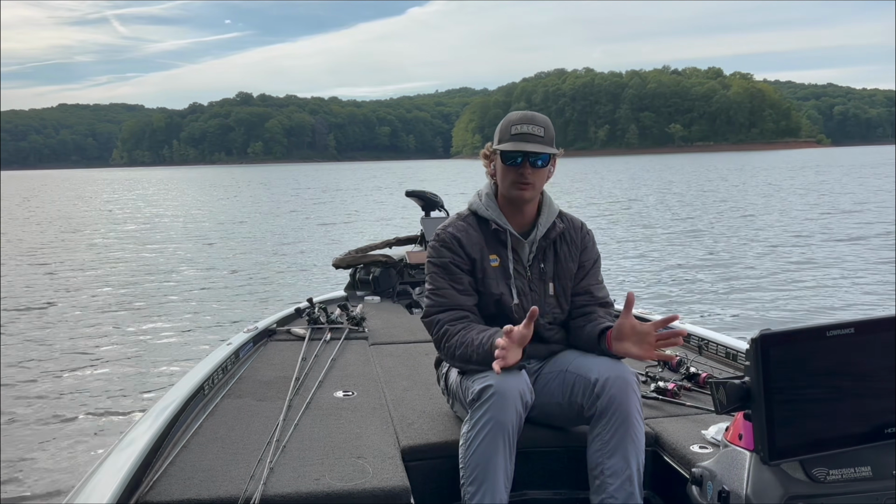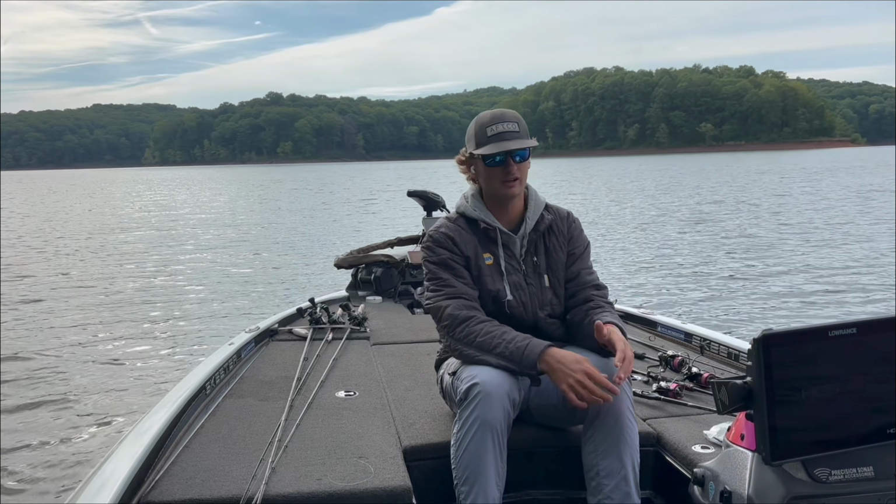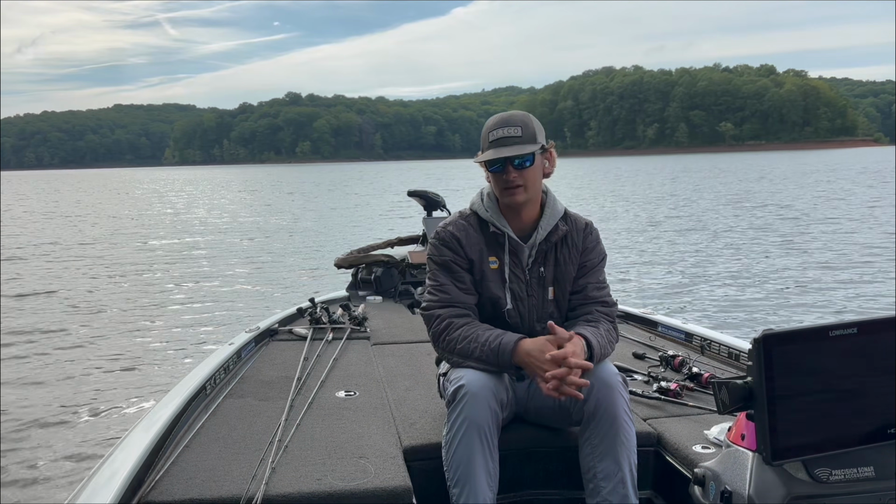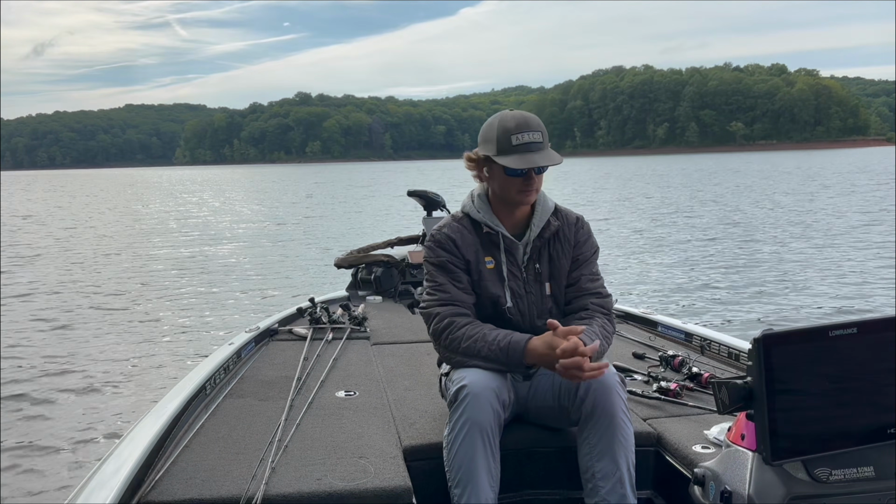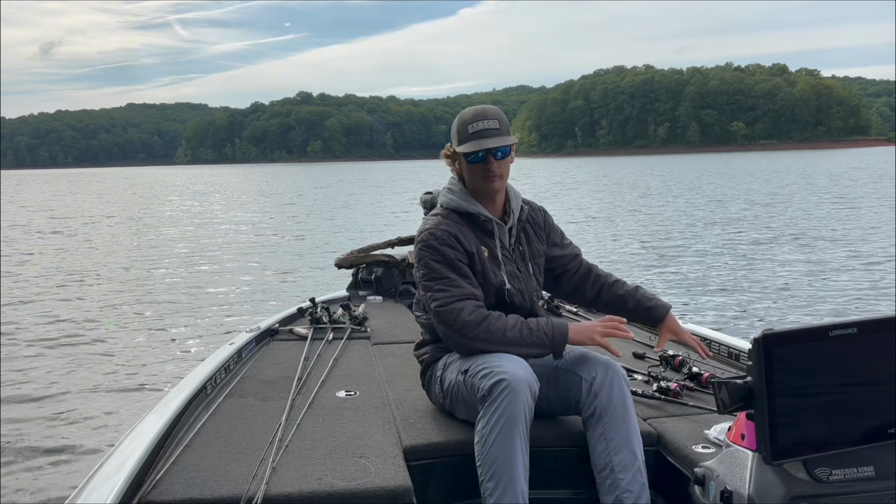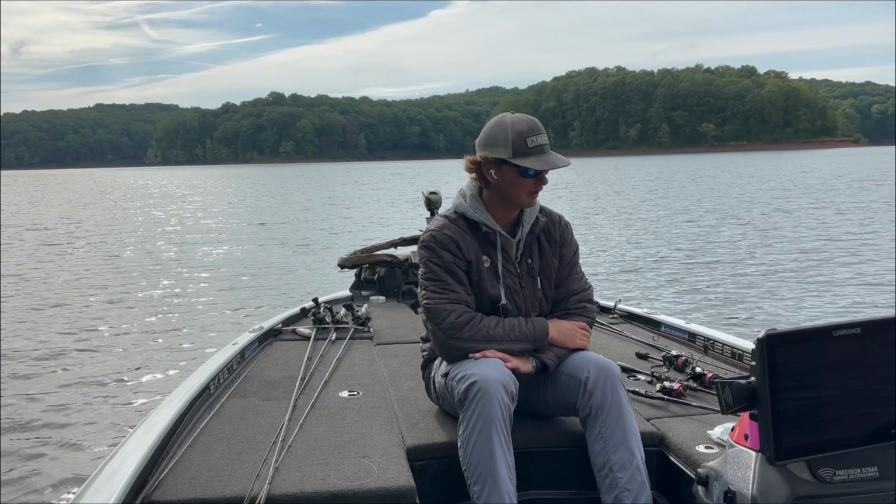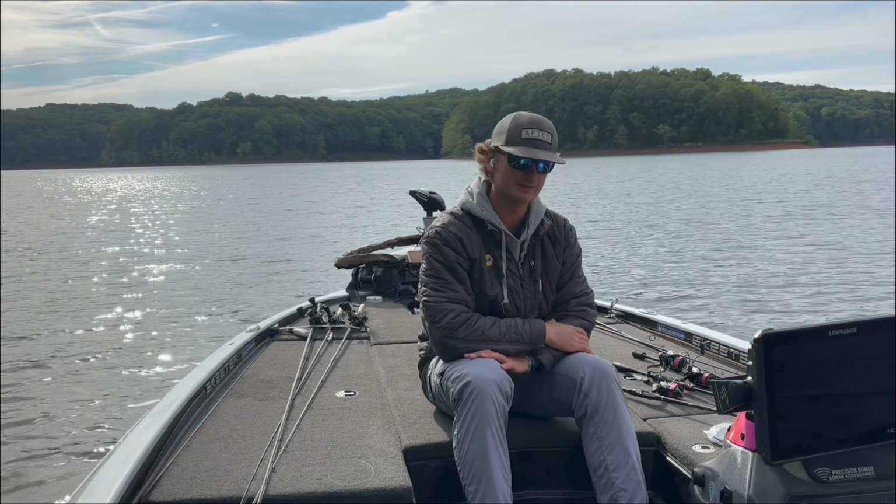So worm presentations, as far as that goes, you saw me catch a couple on the big fuzz earlier. If that's your thing, they do bite it. And hook up, it just kind of depends on the day, how they're eating and what fishery you're on. But you can take the location that we've learned, everything we've learned so far, the baits, everything, and you can apply that to any lake that you go to this time of year. We're gonna go find us some more, try to catch a couple more, and see what happens.